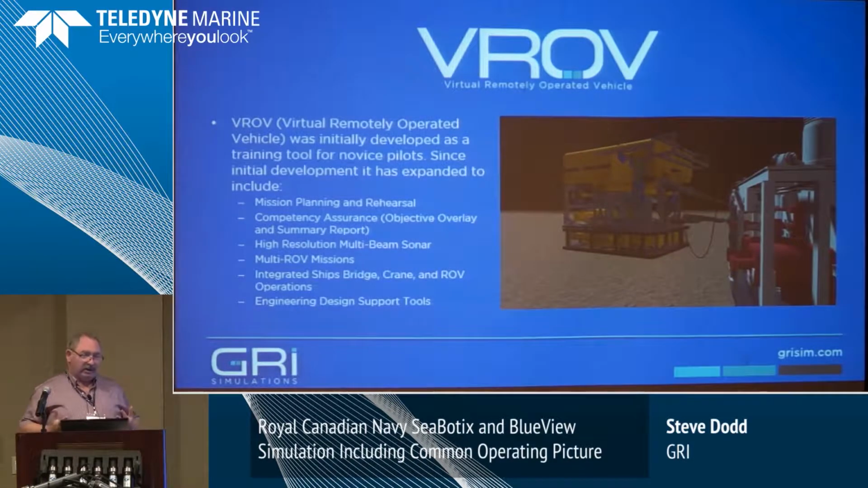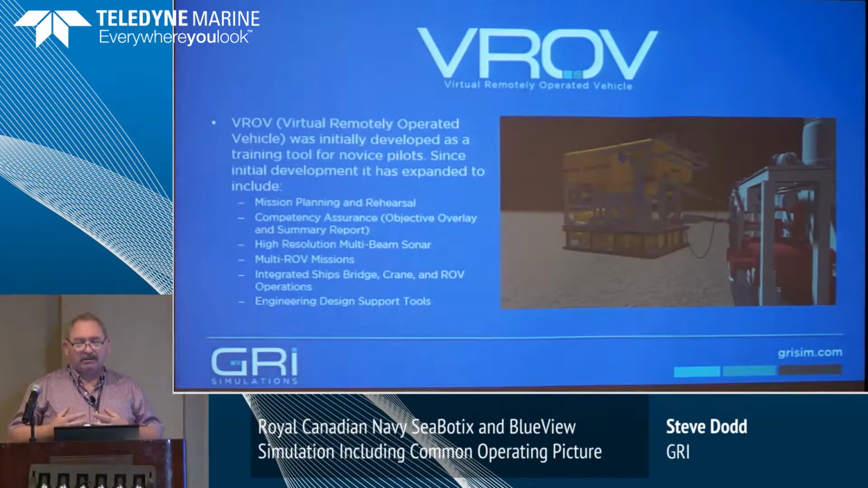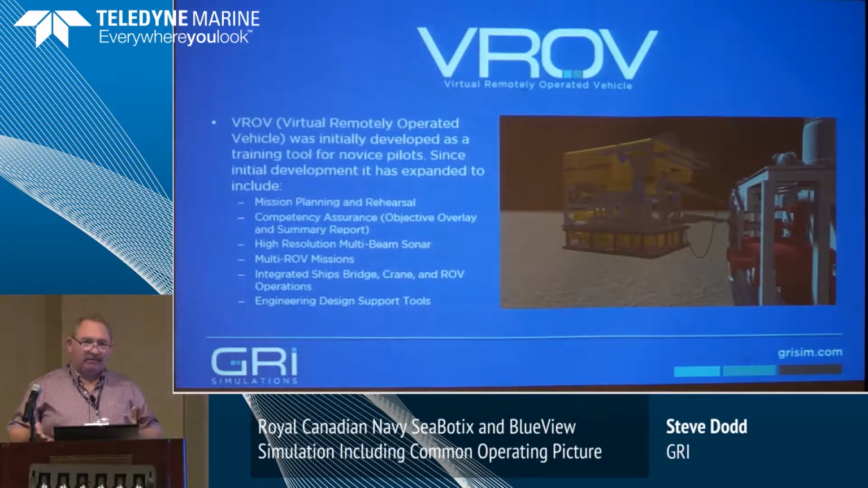So it was initially a training tool for novice pilots, but over time, as the fidelity developed and the capabilities improved, we were able to use it for more and more real-life related applications, among them mission planning, rehearsal of actual subsea tooling and subsea field installation, this sort of thing, supporting engineering design of oil fields, providing a tool to do layouts of infrastructure, dams or ports, sort of thing.